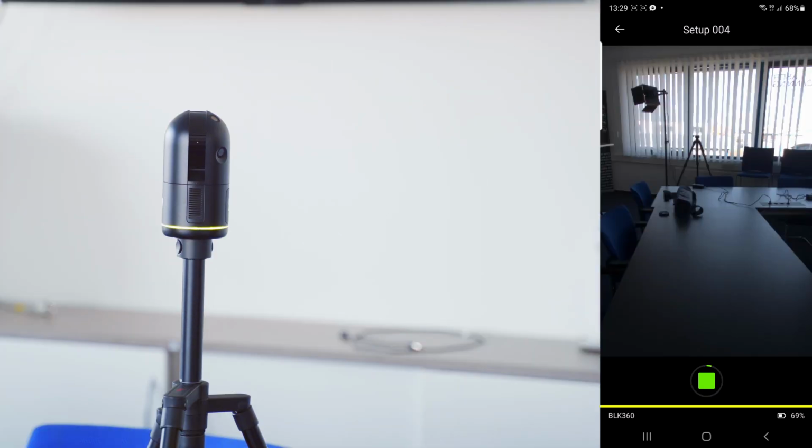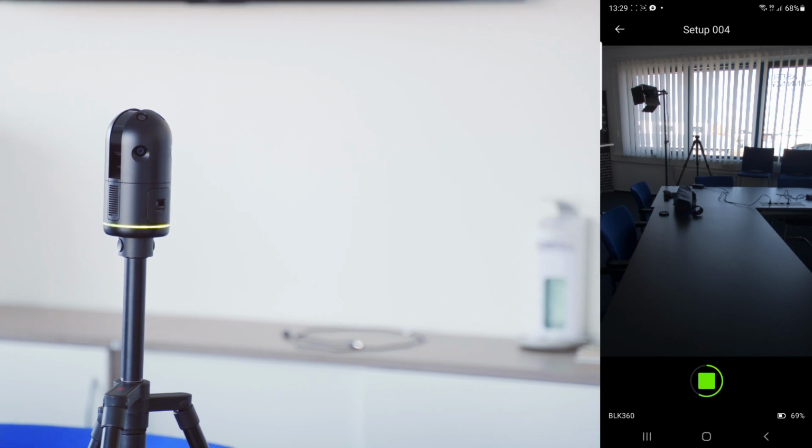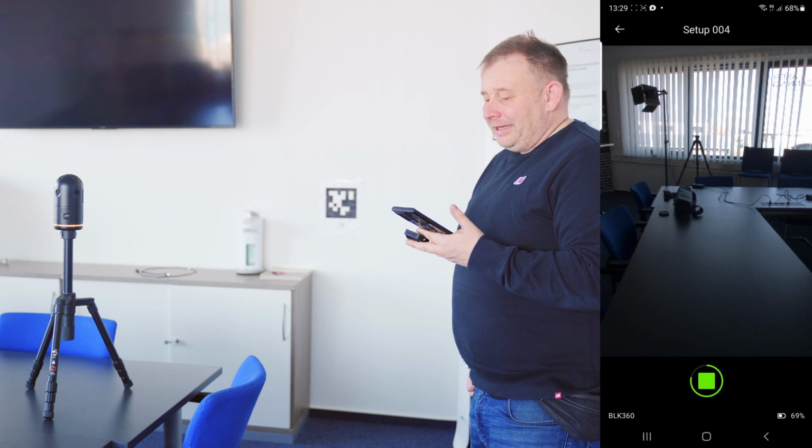Now we get some first pictures here, but this looks a little bit dark, as we don't have the best light condition here. That's very good for HDR testing. Yeah, that's quick. I think it's a pre-version.